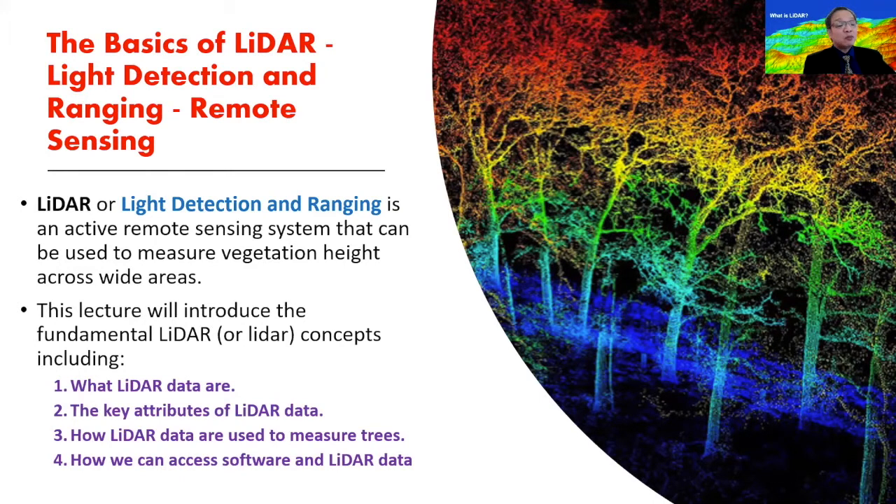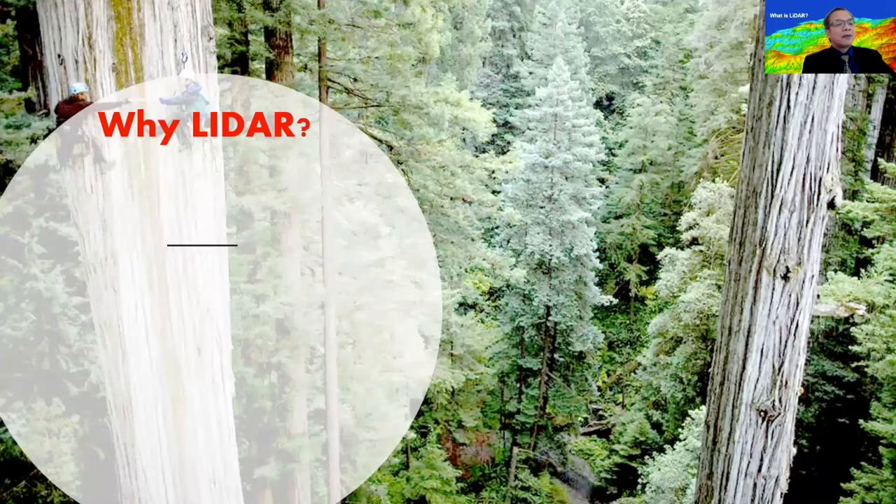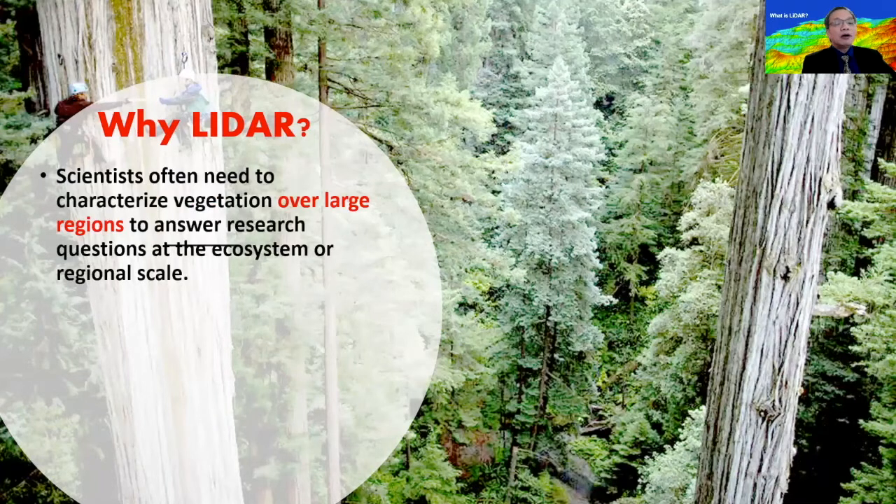So these are just some of the key points I'll be discussing about LIDAR: what is LIDAR, the key attributes of LIDAR, how LIDAR data are used to measure trees, and how we can access software and LIDAR data. For us scientists, we need to cover a huge survey area. One of the difficulties of scientists when they do large area surveys is, one, they need a lot of manpower. Two, a project usually has limited time.